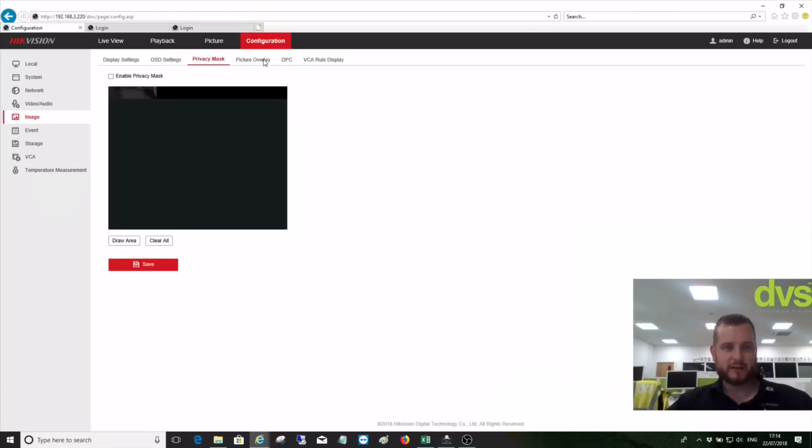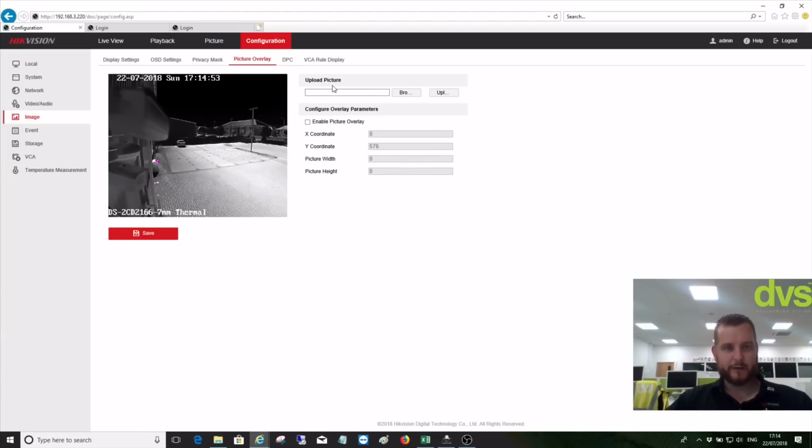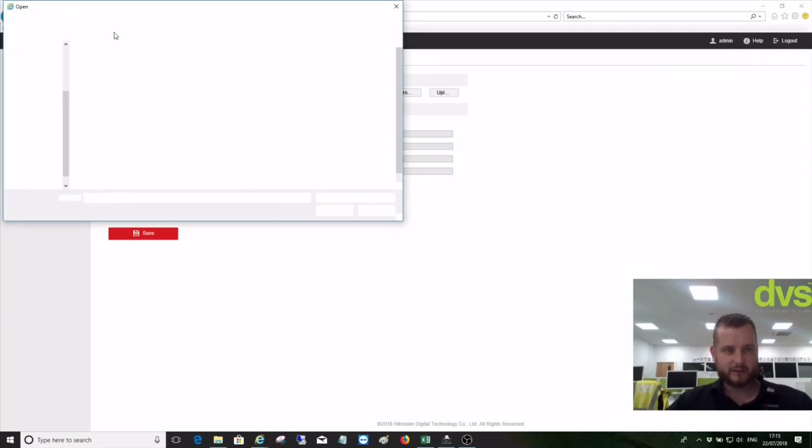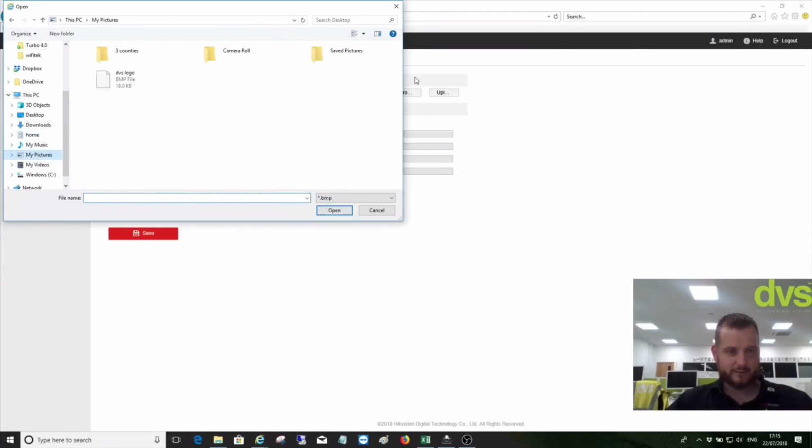Your privacy masks, picture overlay. This is where you can upload, say, a DVS JPEG and place it into the bottom corner there. So we can actually go browse to a picture. Let's see if I have any DVS logo.